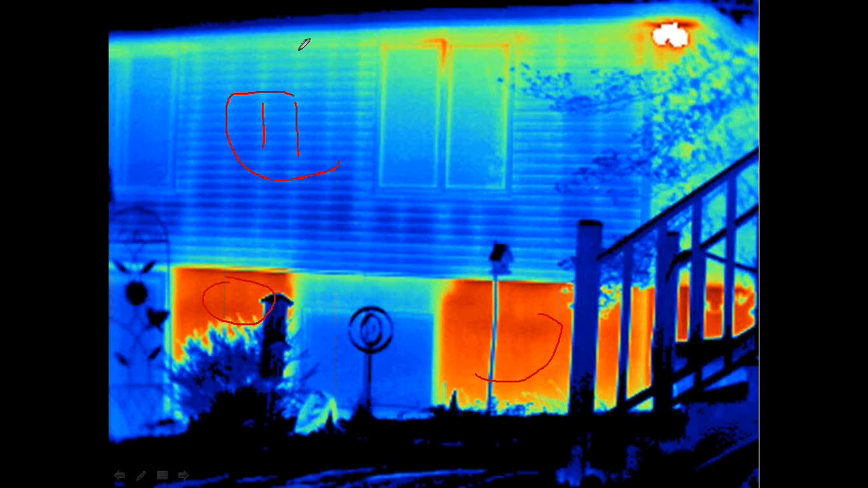A couple points. One is just the eave is blocking the heat that's radiating up. It's blocking it from getting to the sky, so we're seeing a little elevated temperature here, and also the heat that's emanating from the surface is also warming up the siding right in an area like that and then right in this area.